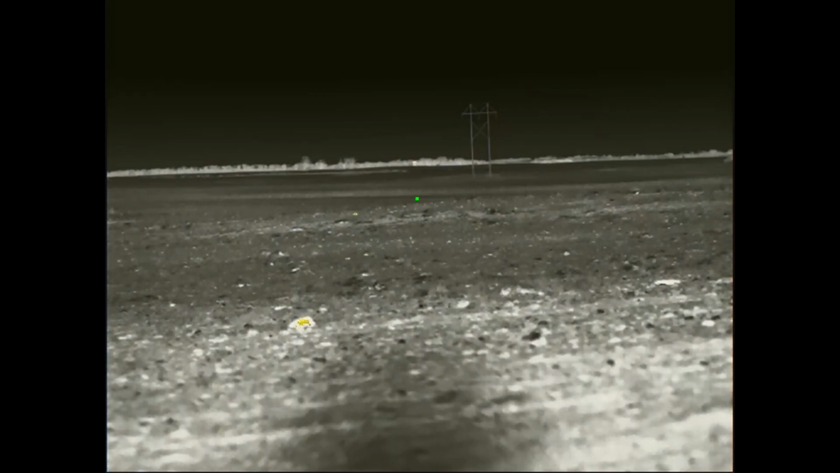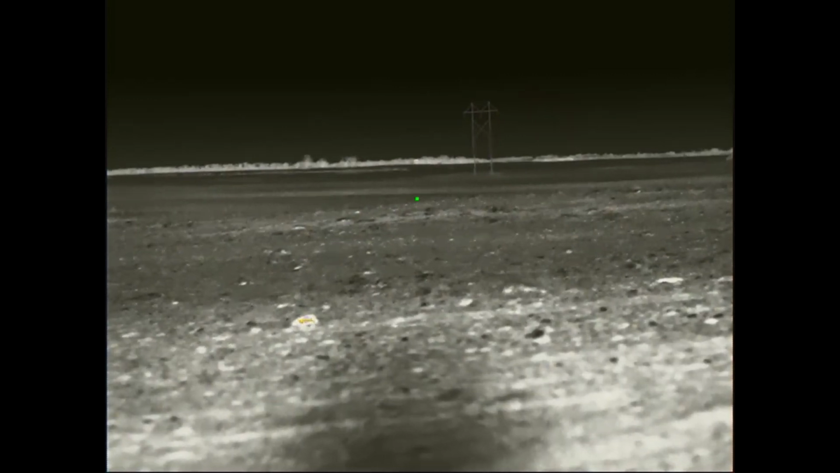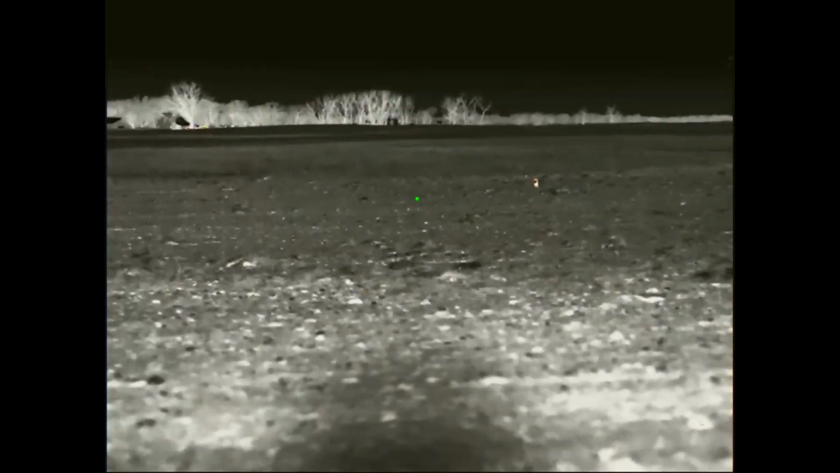It's going to take me a second here to see him and get my gun moved around on him. And there, I finally see him. And this was the female, she's coming on a pretty good gallop, as you can see. My collar's just off to the left a little bit. Wind's going right to left here.